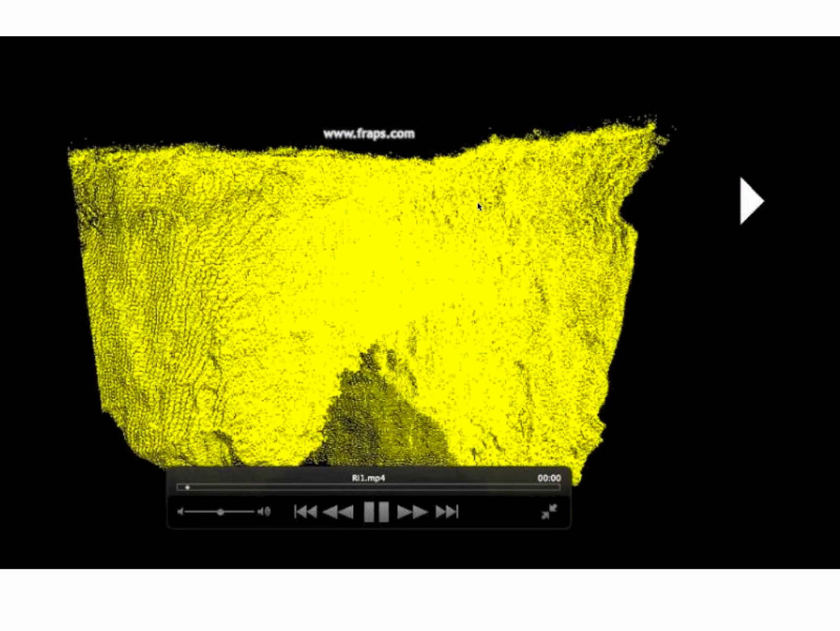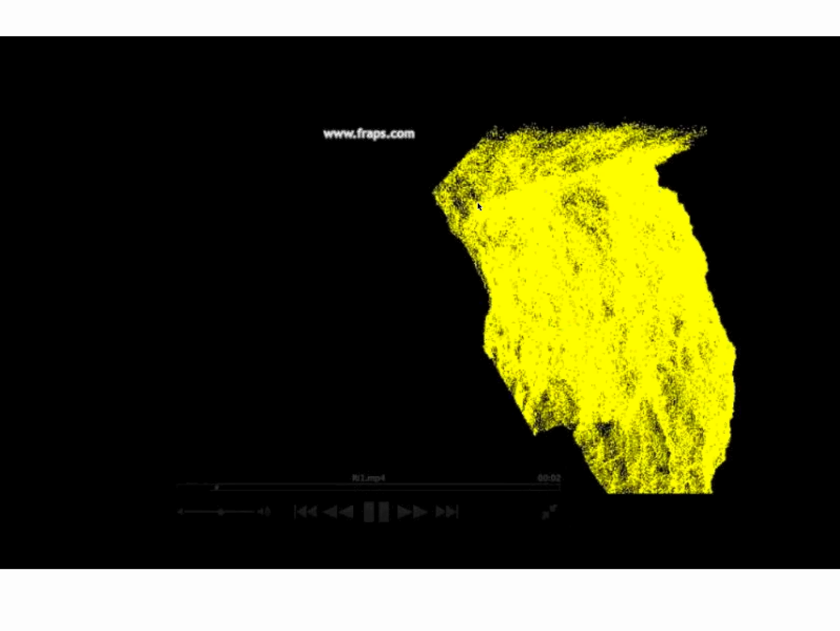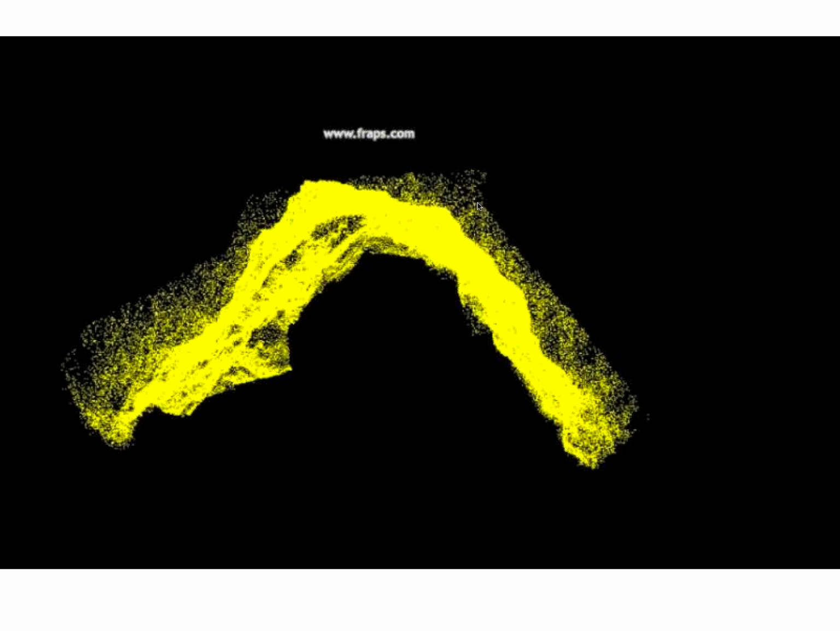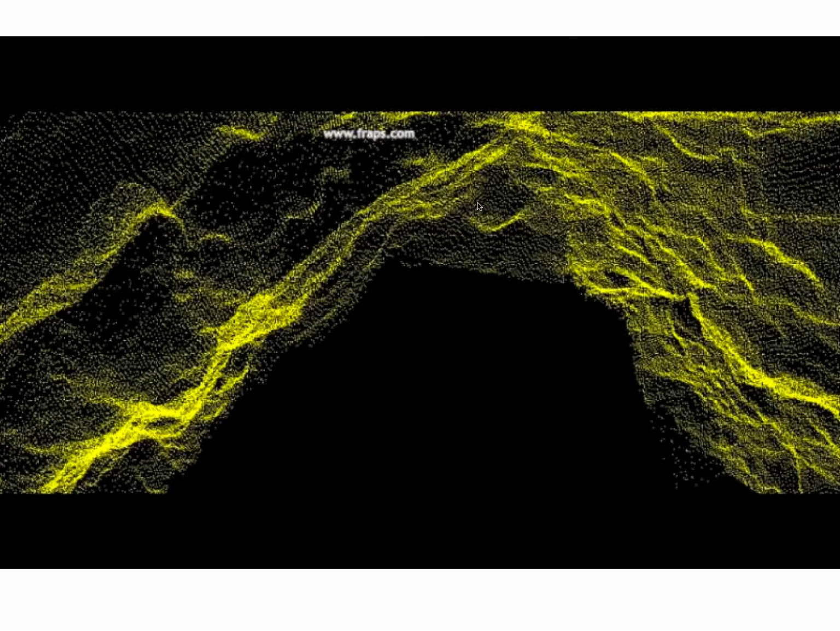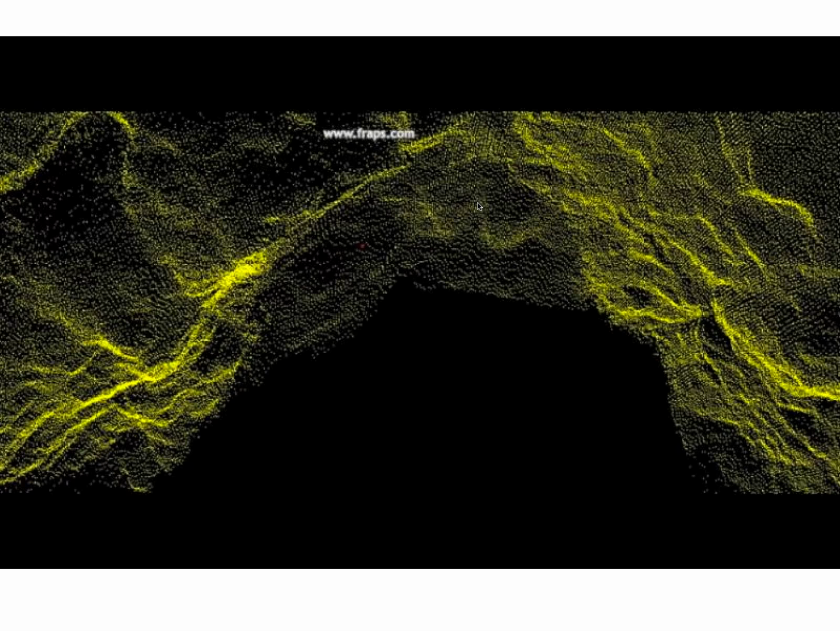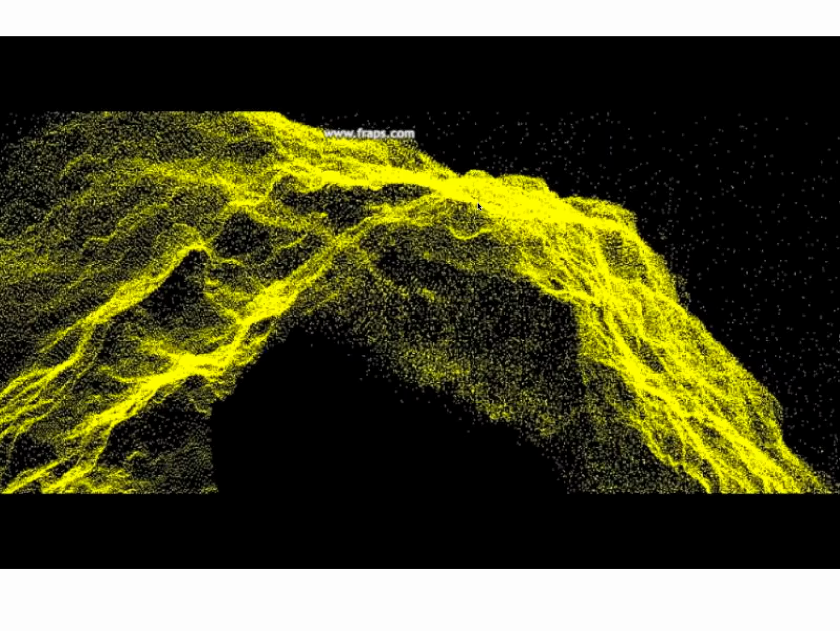I'll give you a small video sense of what this looks like. This is one of the point clouds. What you can see is really good detail on the actual surface. We got very high resolution detail everywhere, and, thank God, we didn't have things like trees to deal with here.